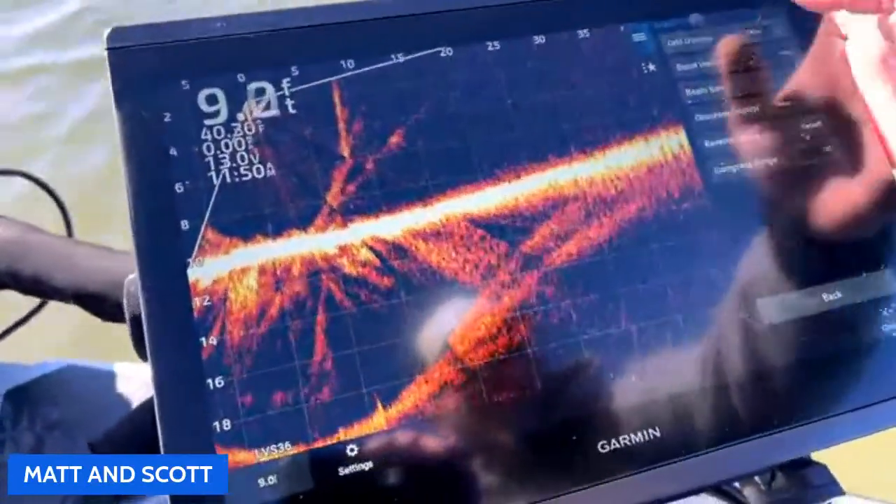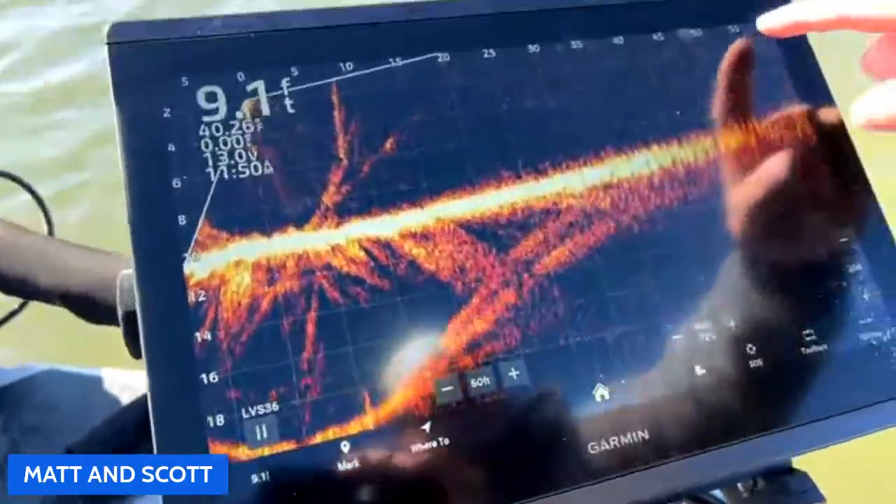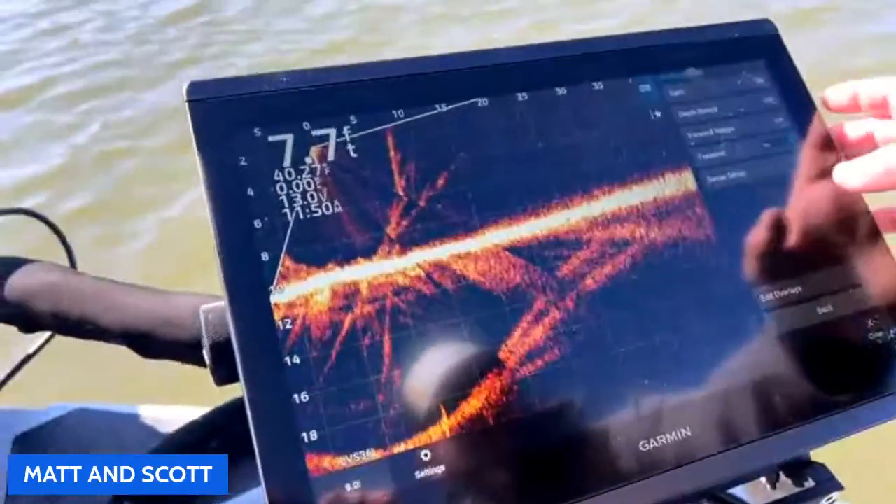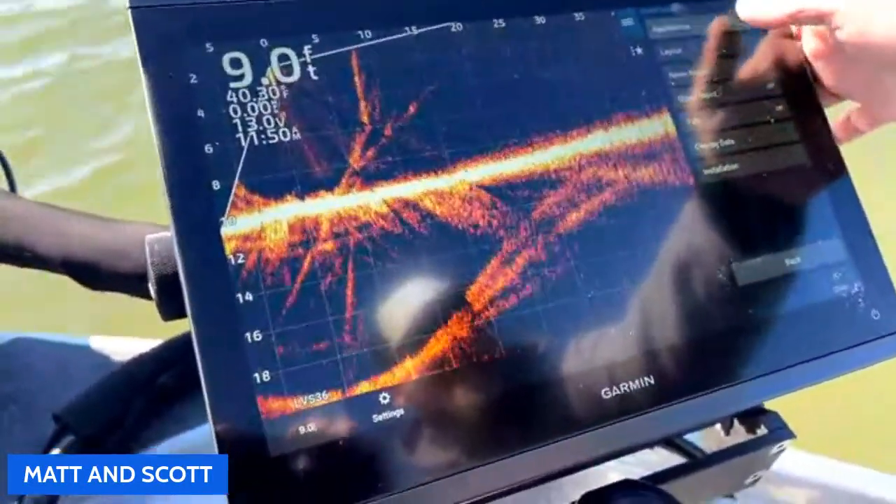So the beam icon, we're going to turn that off. You don't need that. What is the beam icon? So this little circle up here. Yeah, it shows you the direction you're casting. And it's never accurate. Okay. Yeah, 100%. So that's what usually covers.